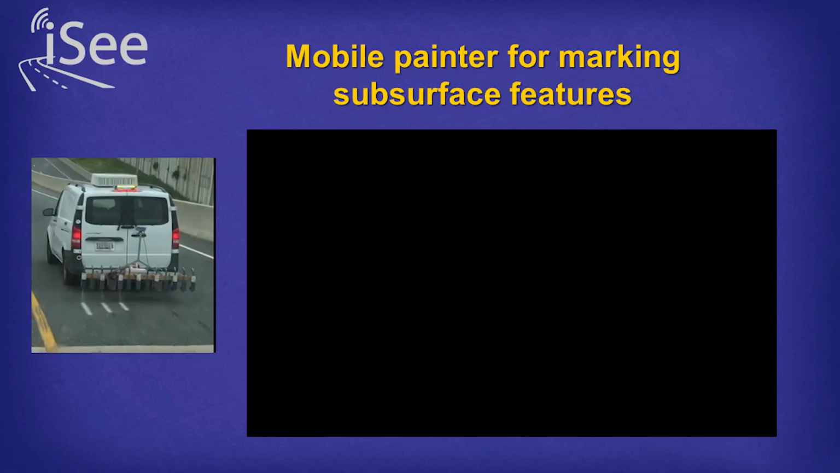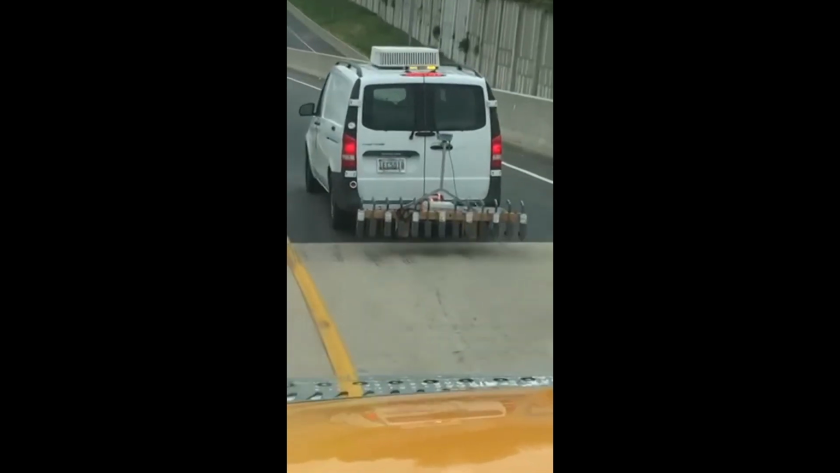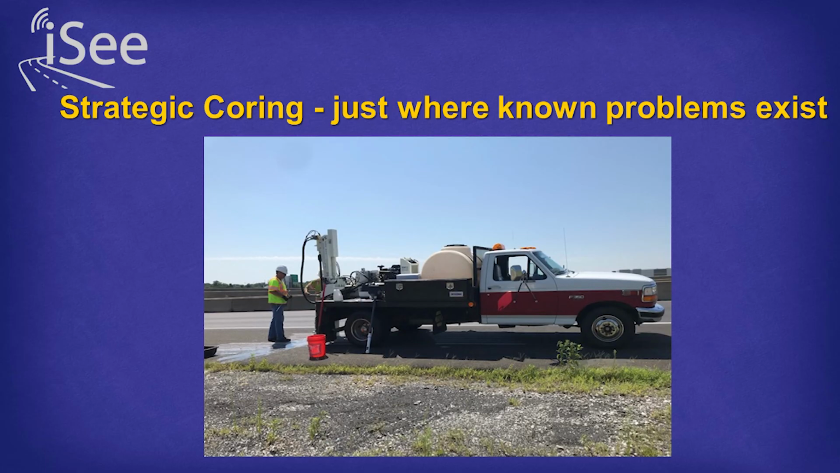And here's just a little video. So they're just plain old paint cans. They're triggered at the GPS location, and all in a mobile operation, so nobody's out in harm's way.